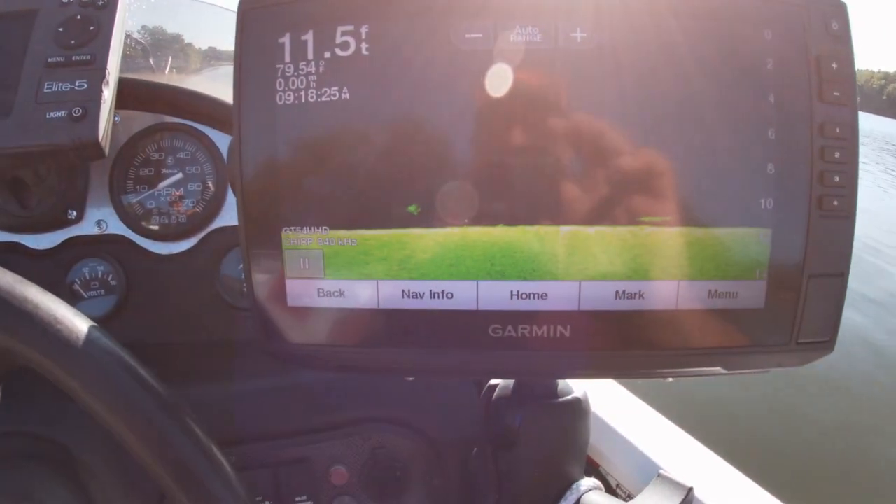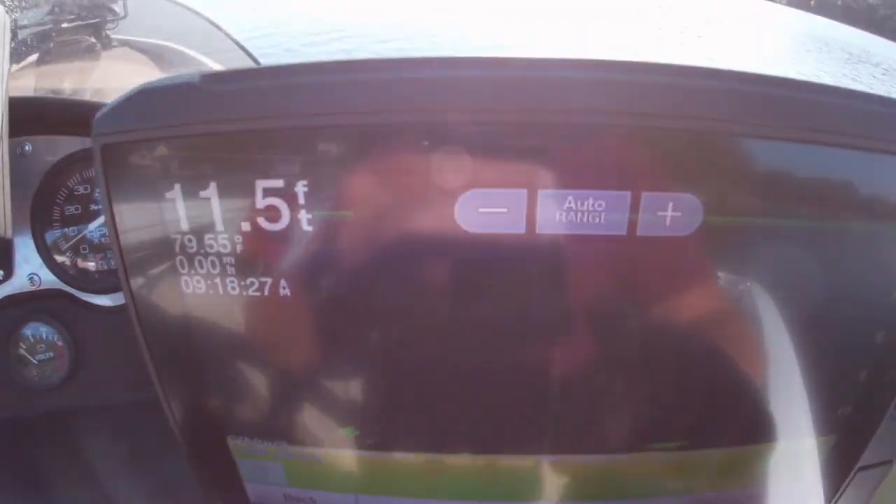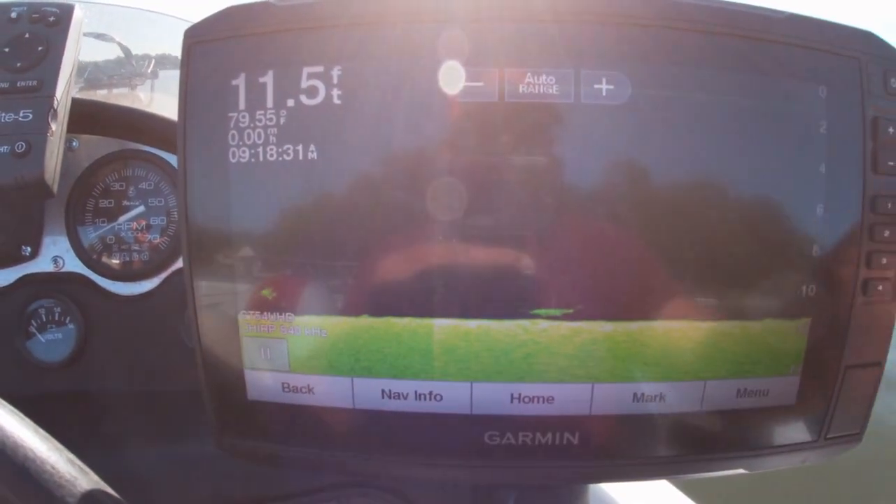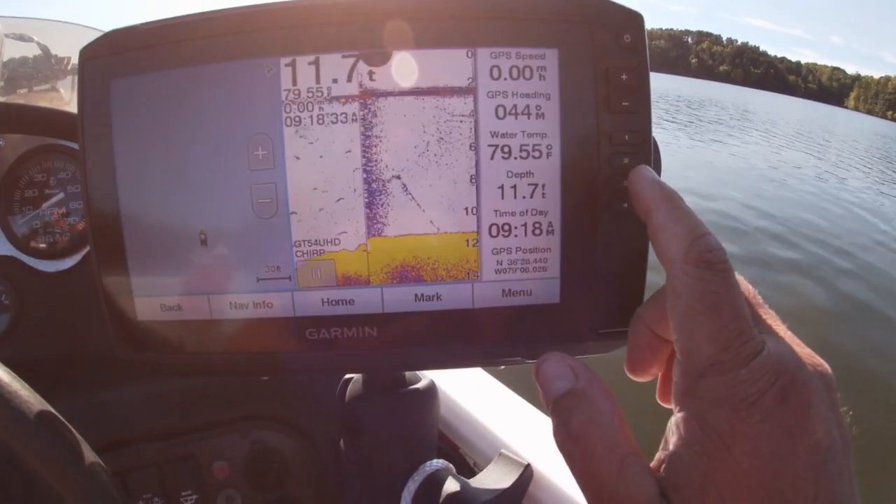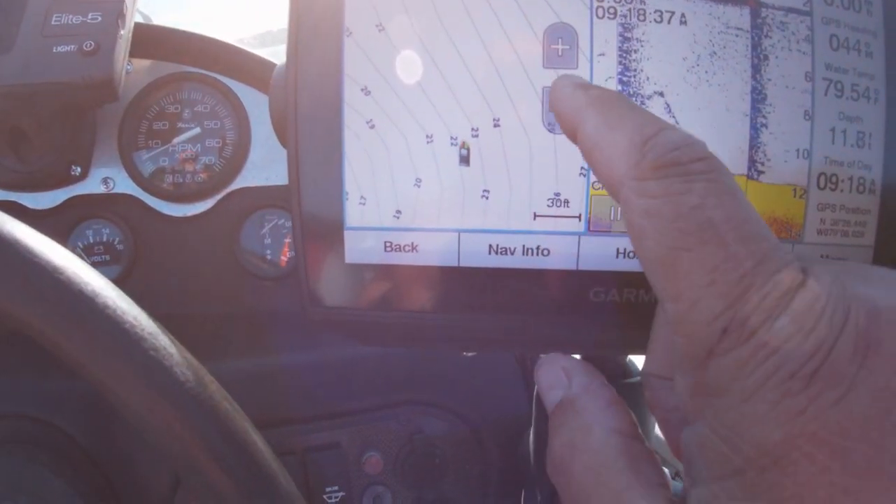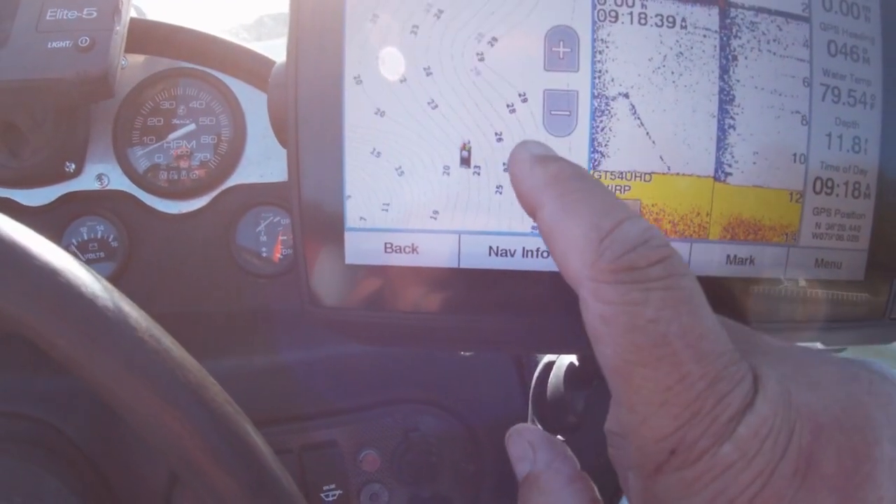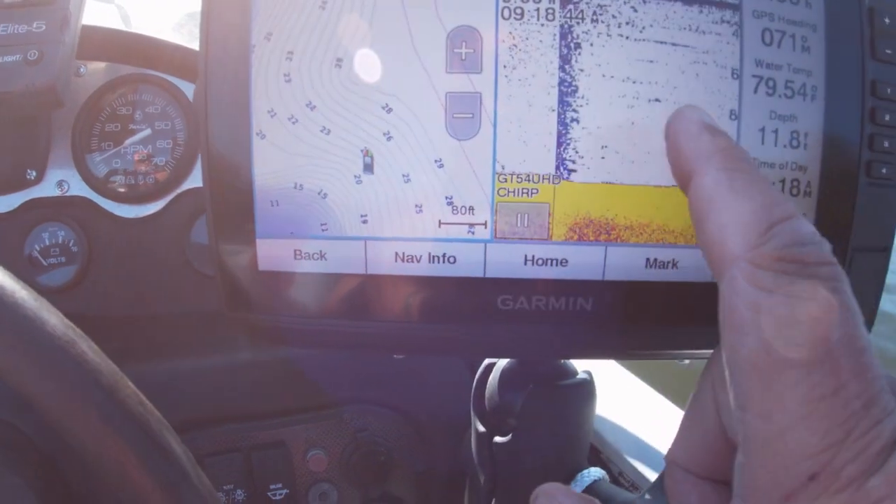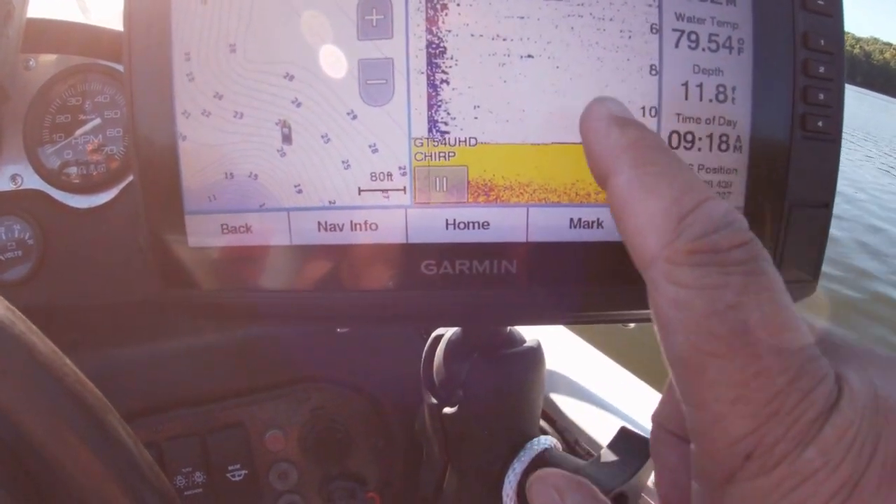I think it's going to show up a little better, so you can still see we have a shadow on this green here. And so number 3, all right, this is a split screen, and this is the one we'll use to get closer to the brush. This shows me my location, and of course we can also see the brush on this 2D sonar.